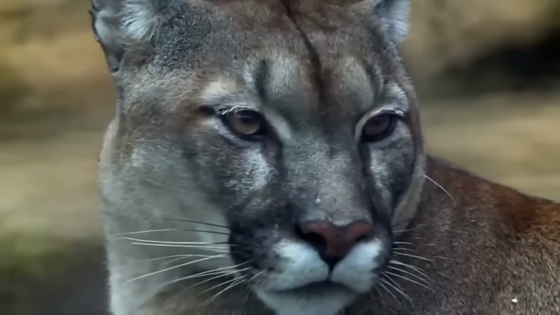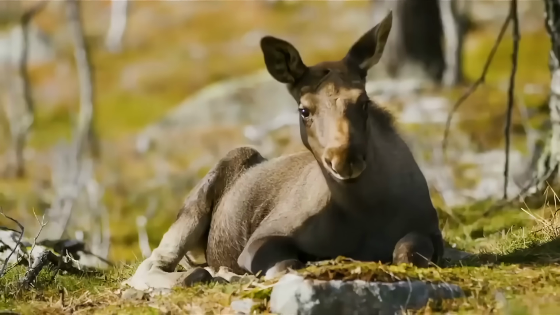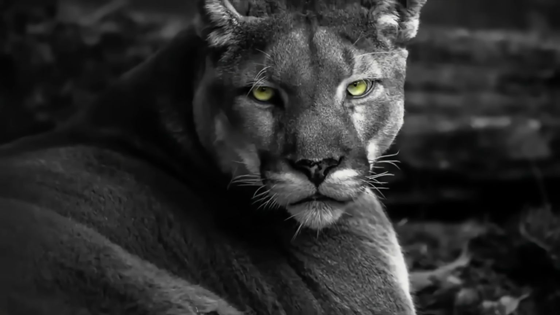Predators like the mountain lion are textbook opportunists. The meal that presents the least amount of challenge is the one they will always prefer. They are stealthy and hunt primarily by their sight.